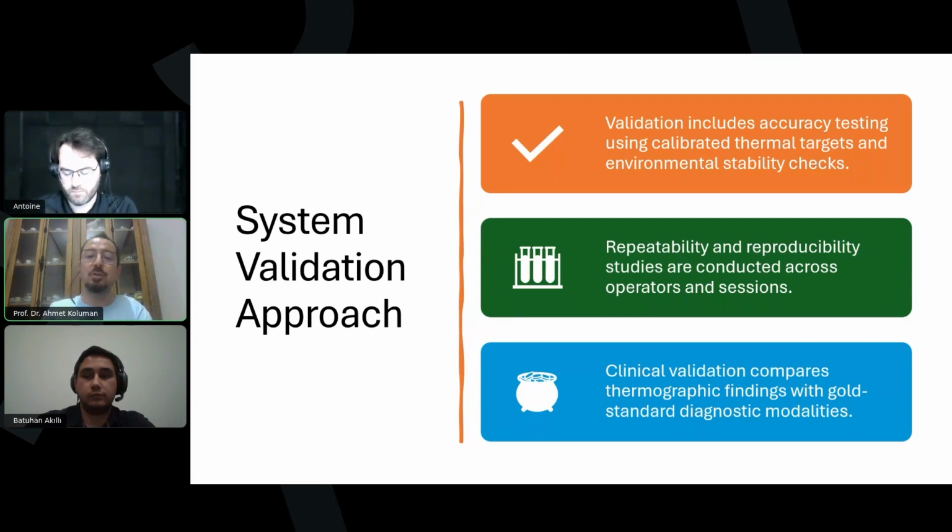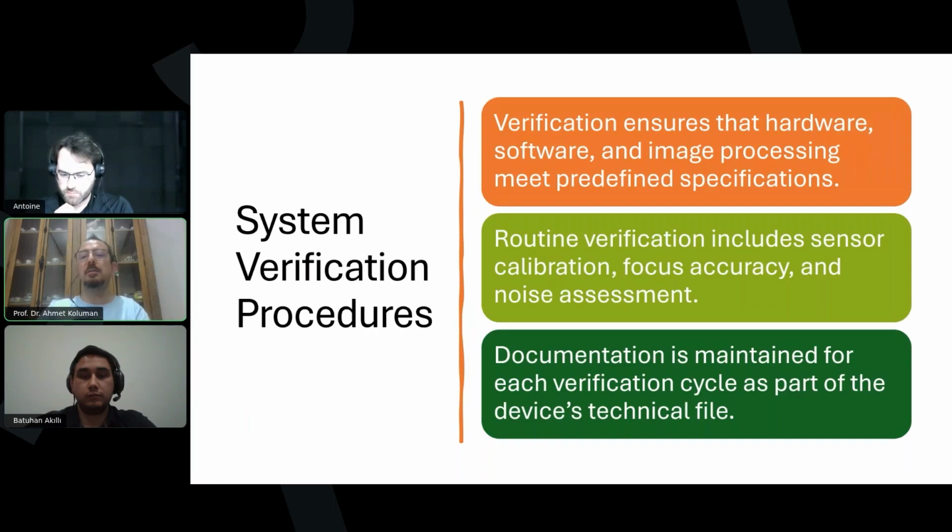The validation should be done in repeatability and reproducibility studies, and these studies should also be done in a controlled area. The verification also needs to be done using calibration, focus accuracy, and noise assessment. That will increase the comprehension of the system.